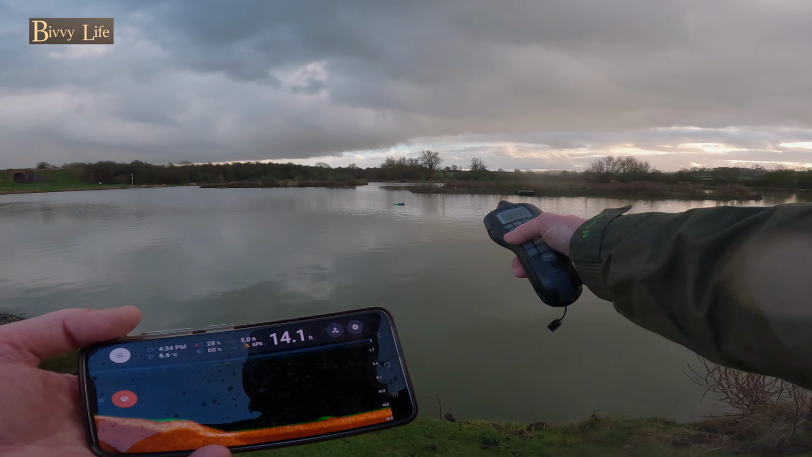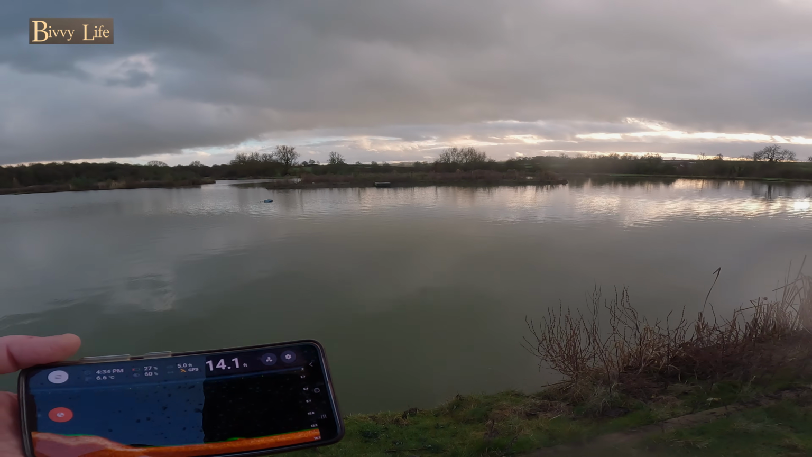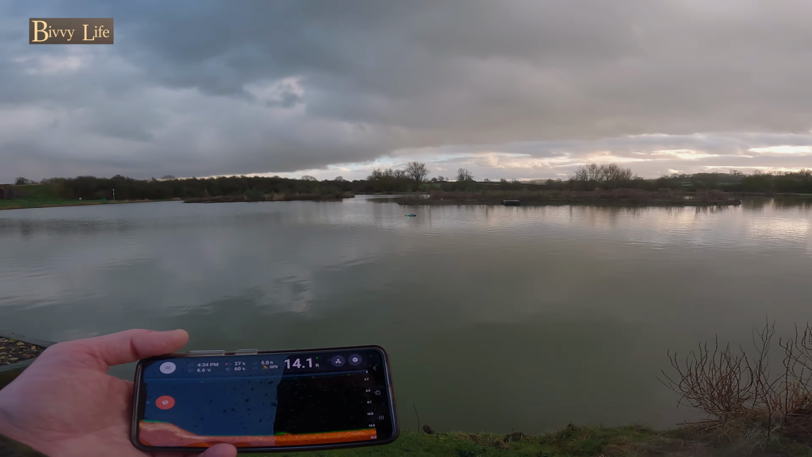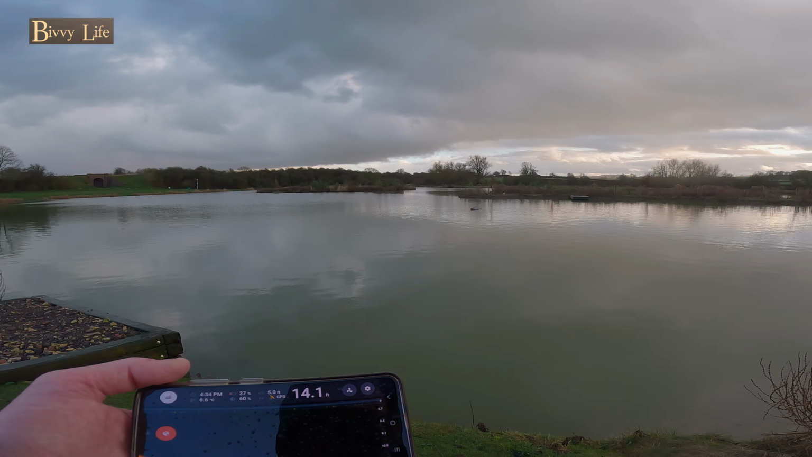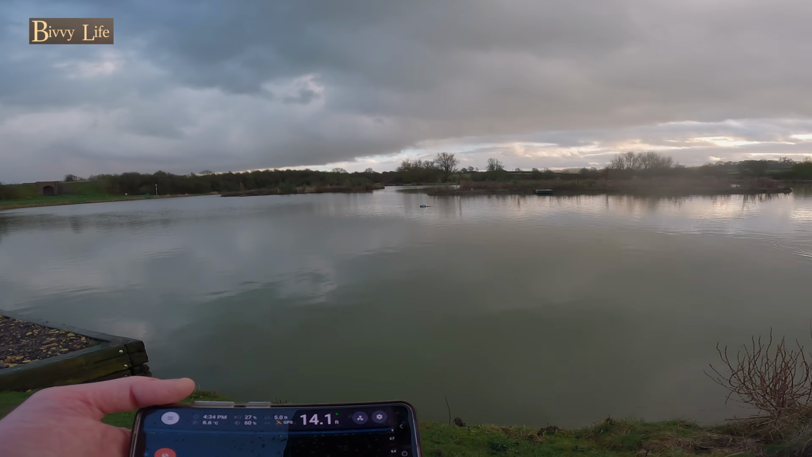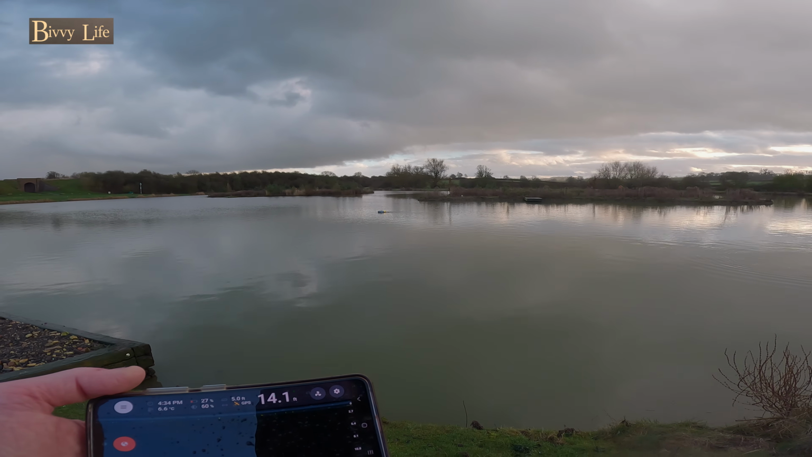We haven't got the distance for the fish to feel safe though. That's just the only negative thing for me. Right, what I'm going to do is I'm going to go further out there where the fish might feel relative safety, so give that a quick blast. Send the boat out there.